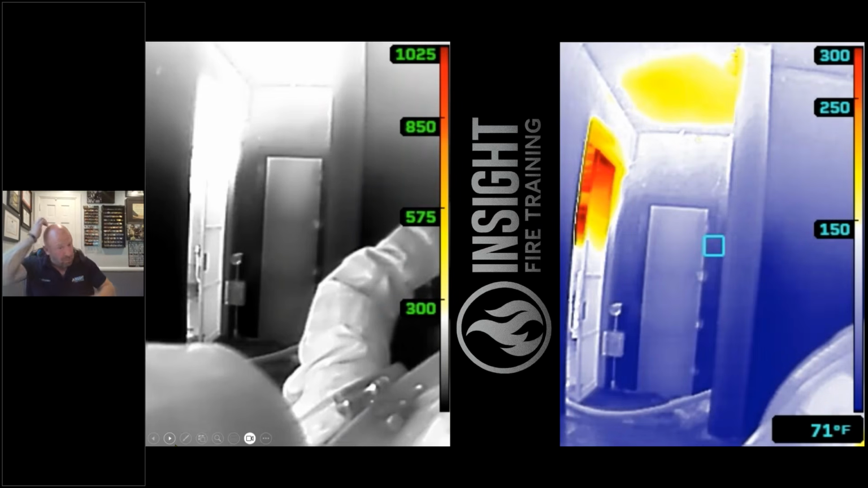Here's a great one. I love this one. This one's actually from my friend John Dixon's facility in Sussex County. Since I mentioned him, it's in here. If you look in the first picture in TI Basic, you have that bright white blob at the top left-hand corner of the door. If I did a quick scan, and I mean quick, I've seen firefighters do what I call Star Wars lightsaber battles, quick. I don't know how anybody processes information that fast. Even with 5 espressos, I can't process it that fast, and I like coffee.